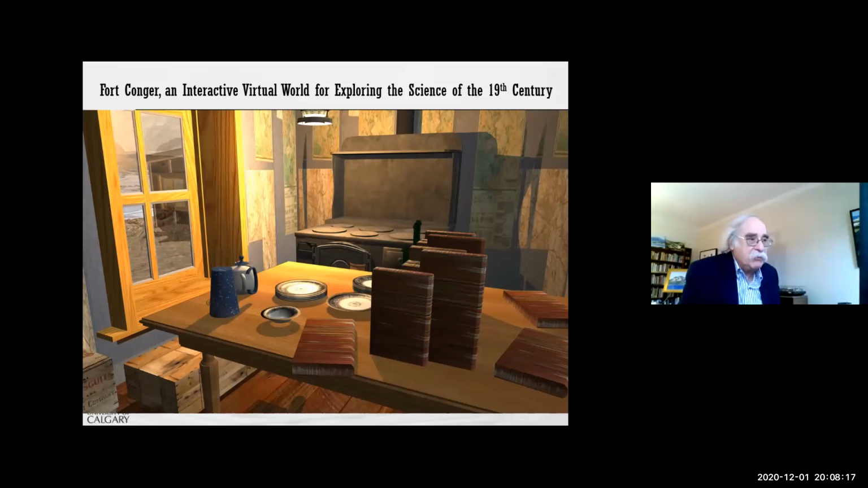And then we use 3D modeling to show people what it might have looked like over 100 years ago.